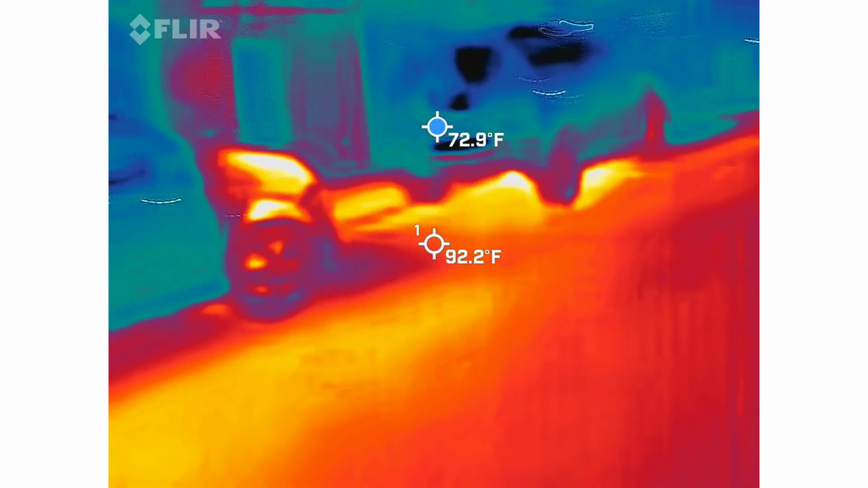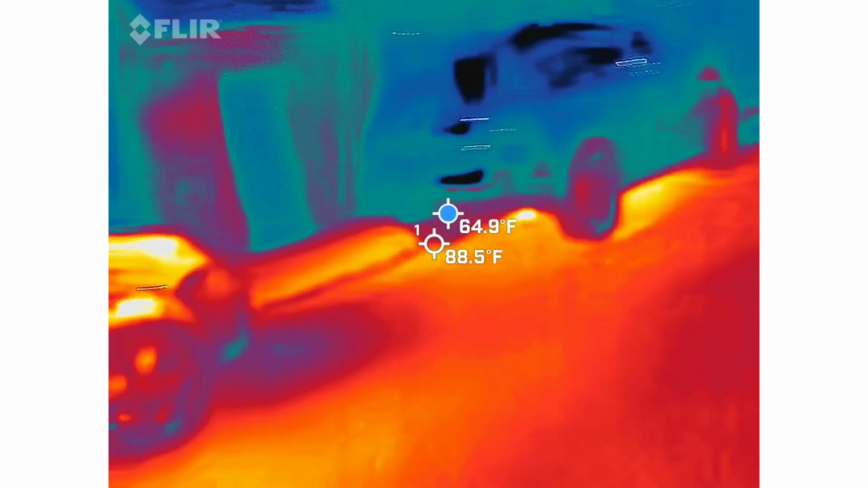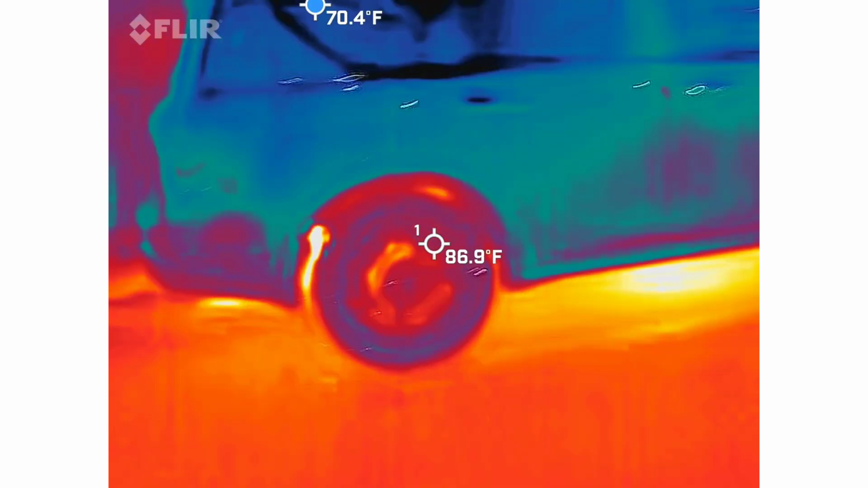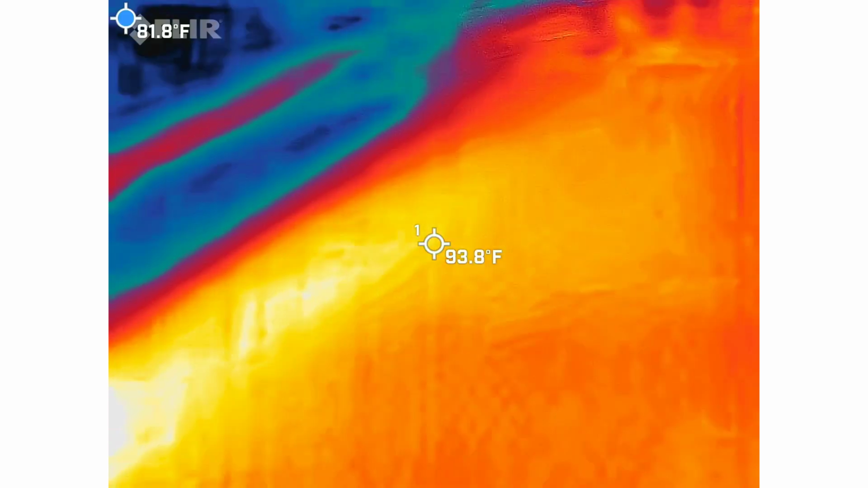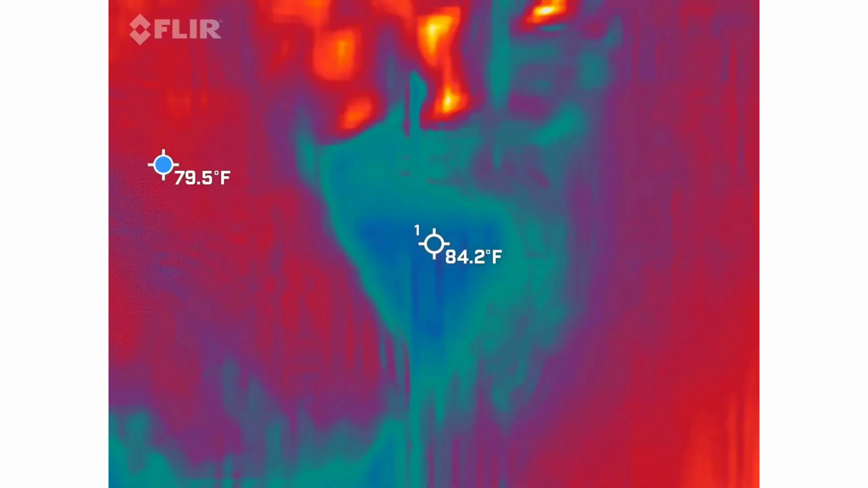So wait, check this out. This car's been off for a while. And look underneath it. Oh yeah, the heat from the car. That's really cool. The rotors are all hot. Yeah, look at them. They're red hot. I feel like that would be the most fun one to have. The flare camera. I've never actually used a thermal camera before. Yeah, I've used them at work.